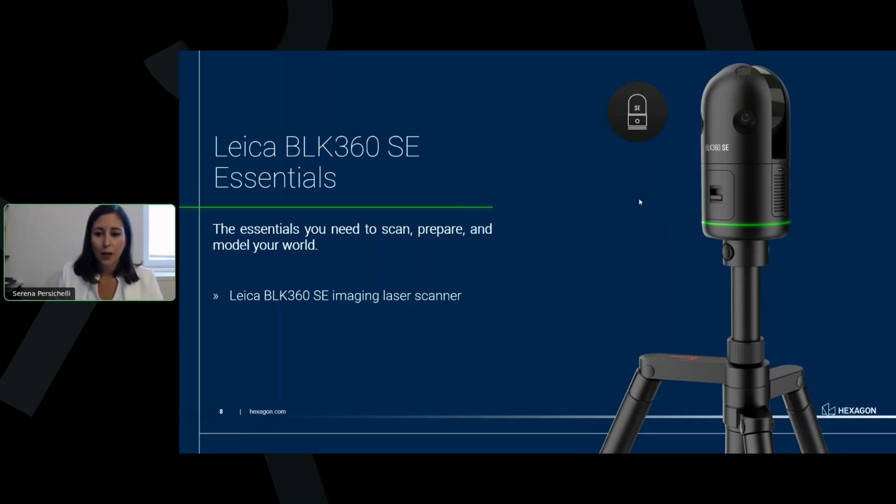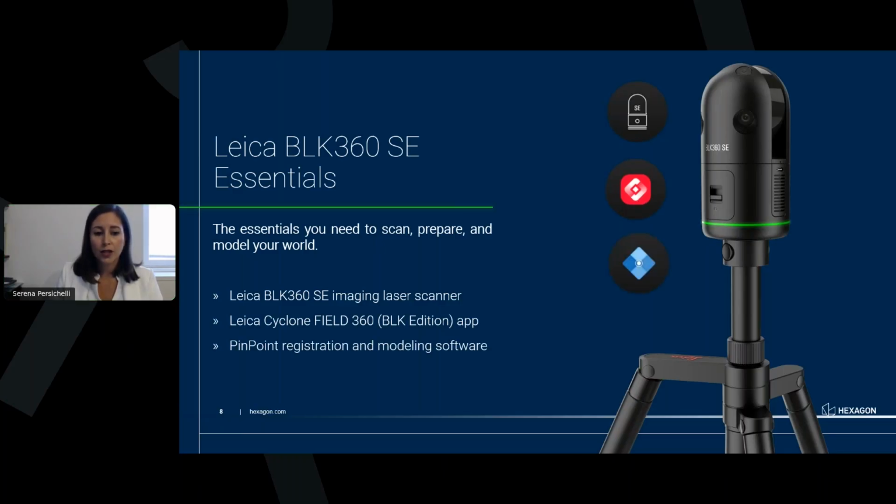Then we have, as part of the package, the Leica Cyclone FIELD 360 app. And to finish, the Pinpoint registration and modeling software that you're going to deep dive into together with Marcus at the end of the presentation. So these three components are a very powerful tool from Leica Systems, and we will see during this presentation that will allow you for a full workflow from the field to the office.